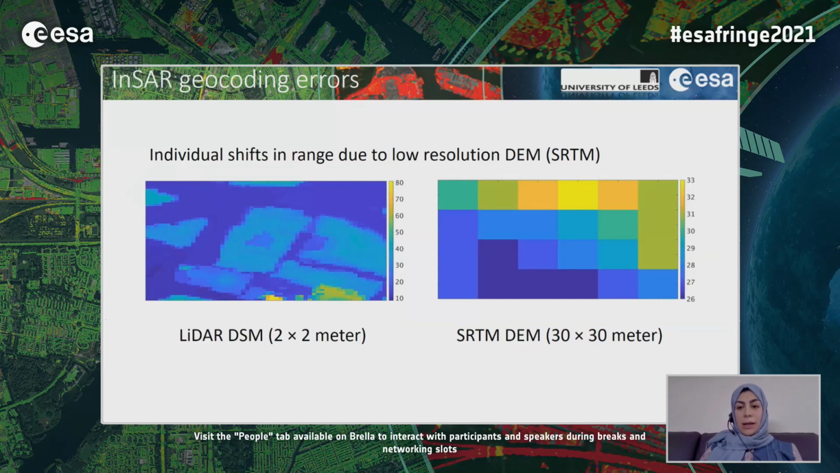The low resolution DEM, which was used in the processing, failed to calculate the correct height for each InSAR pixel covering the building or surrounding roads, and introduced individual geocoding shifts for each InSAR pixel in range direction.